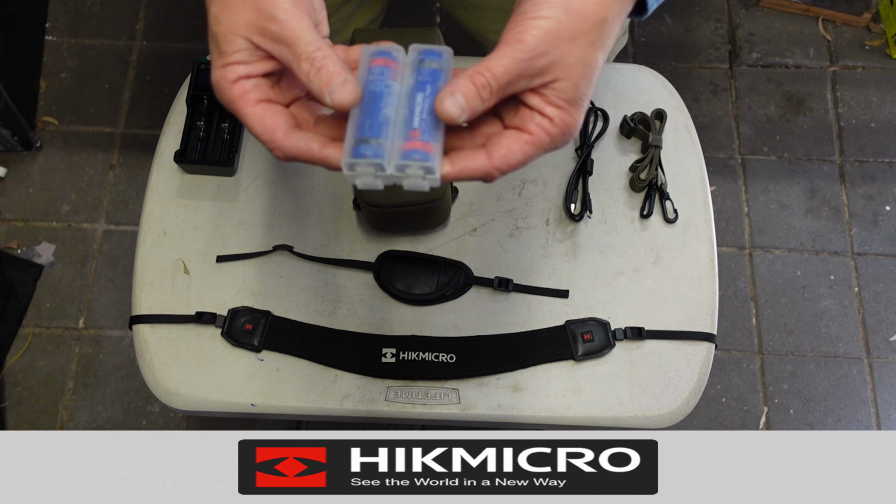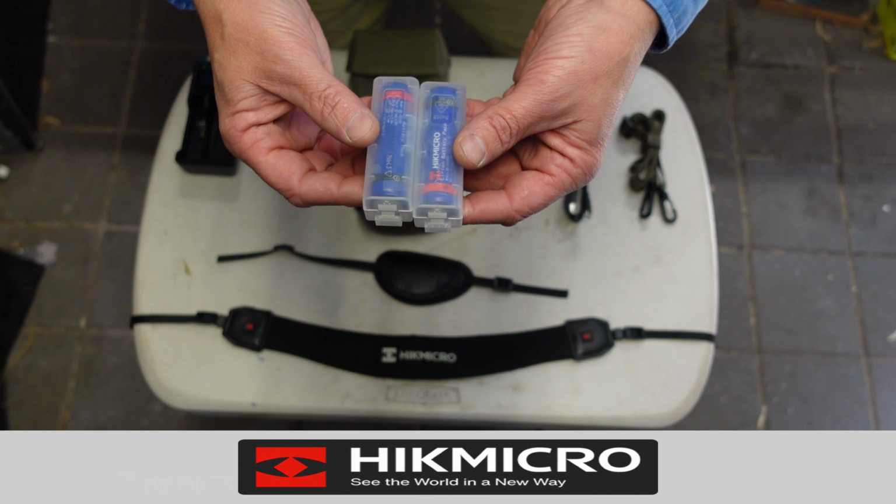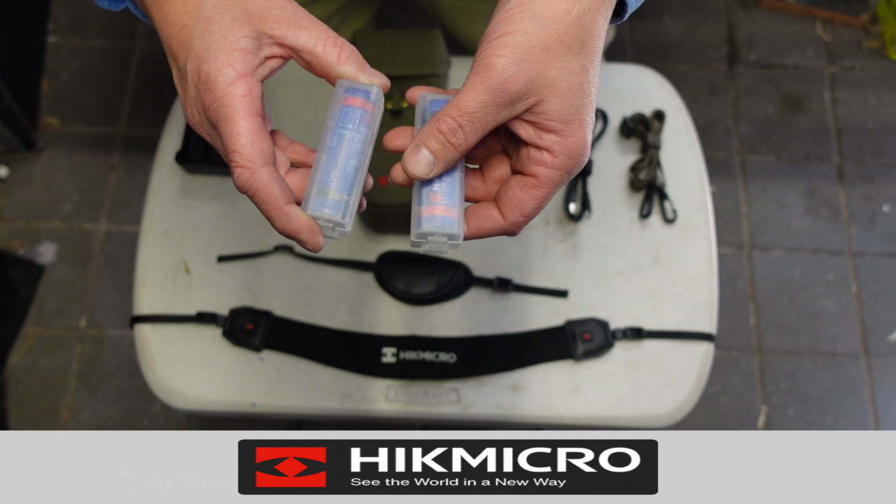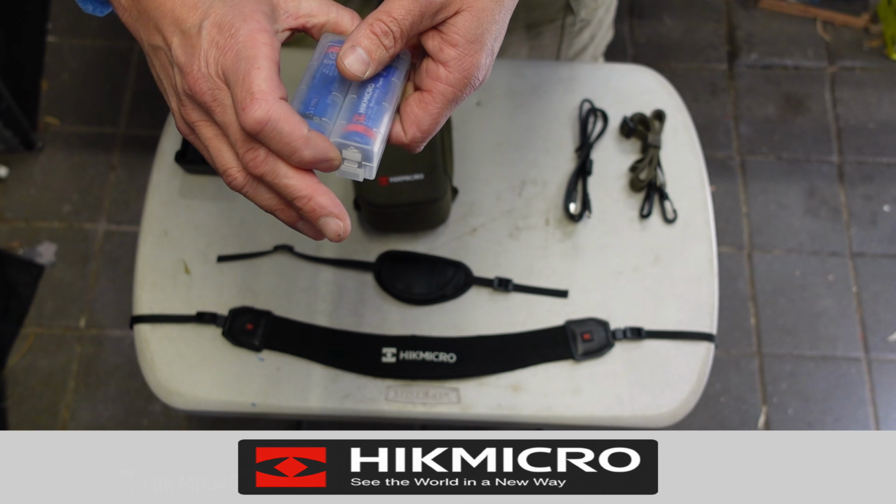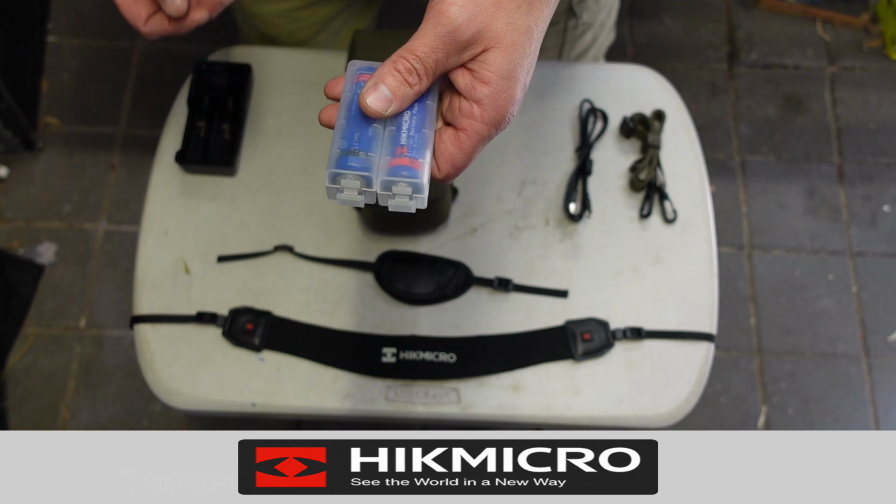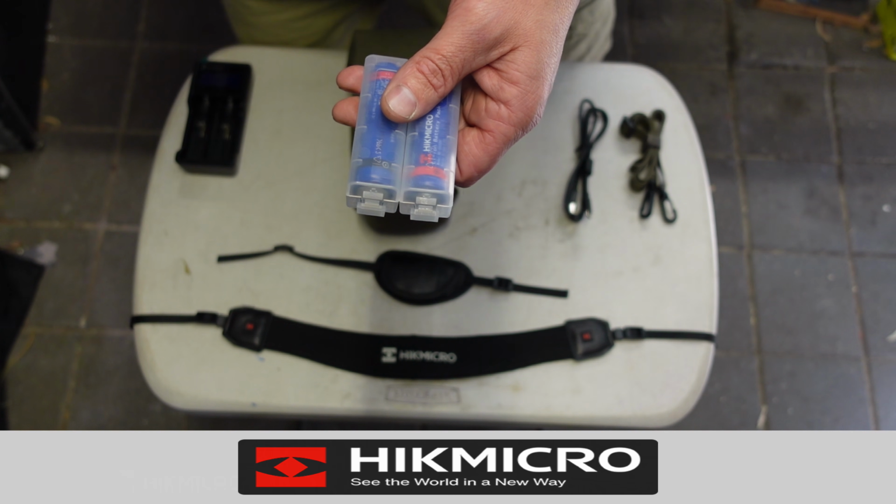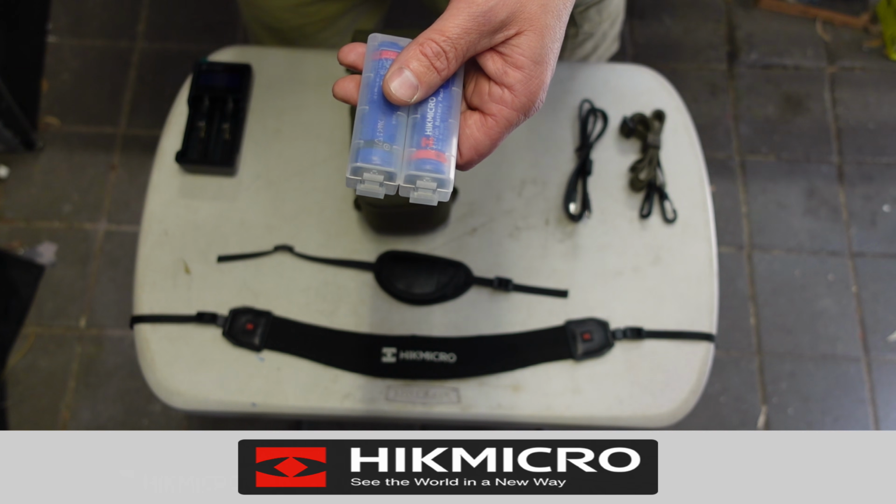two batteries. Now these are lithium-ion 21700 batteries, and they'll give you an approximate run time together of about 6.5 hours. Now this can be increased by using one of the features on the scope, which is a sensor that when the scope is in a vertical position, it puts the scope to sleep.